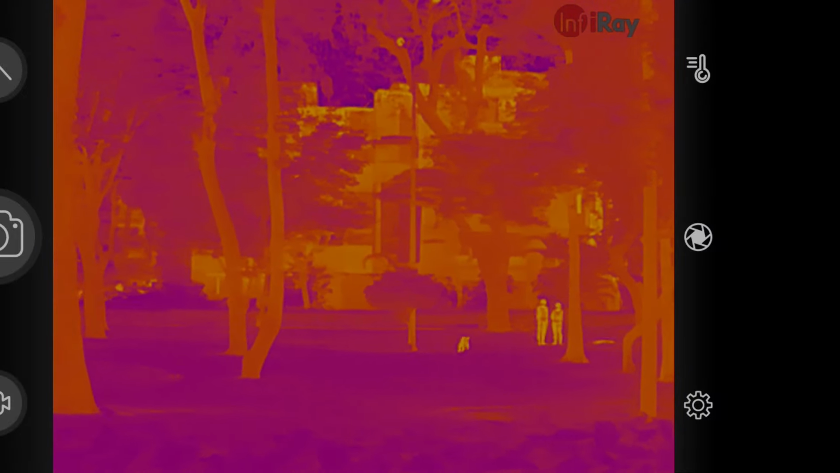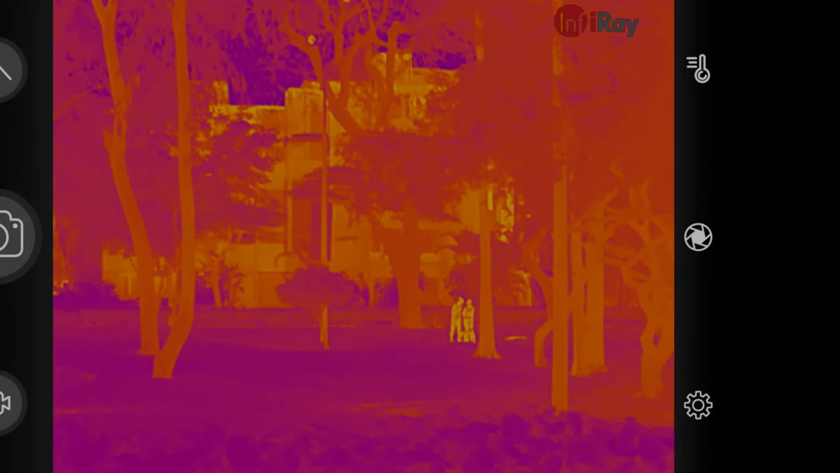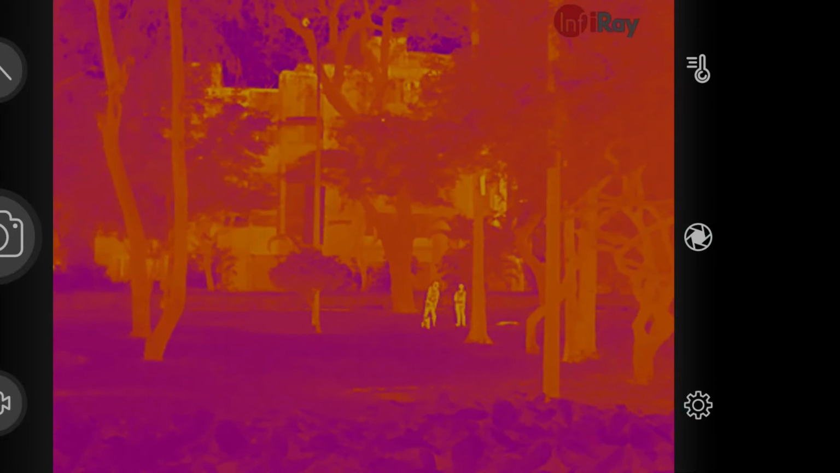About 80 meters away there is a couple playing with their dog, and the guy is going to throw a ball to the dog, and you can observe the tiny little ball flying from this distance.